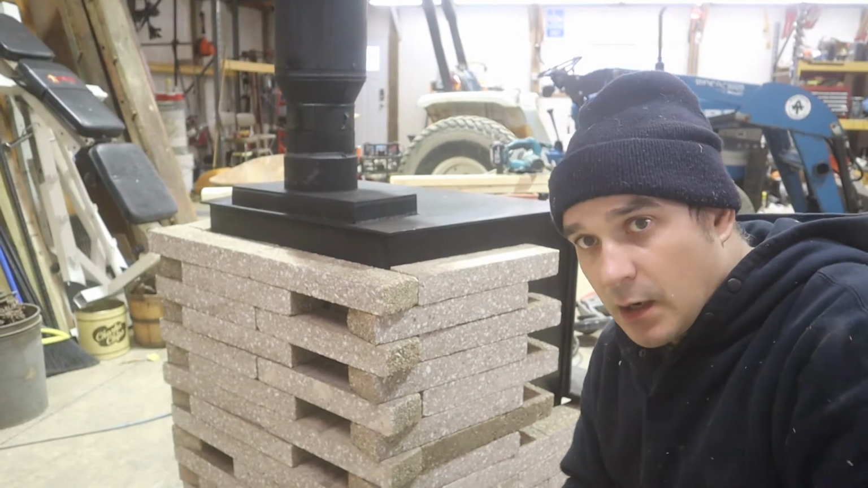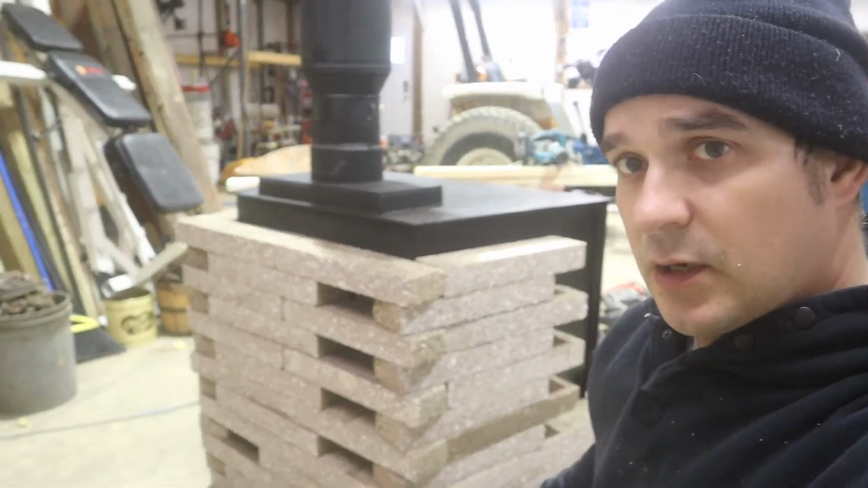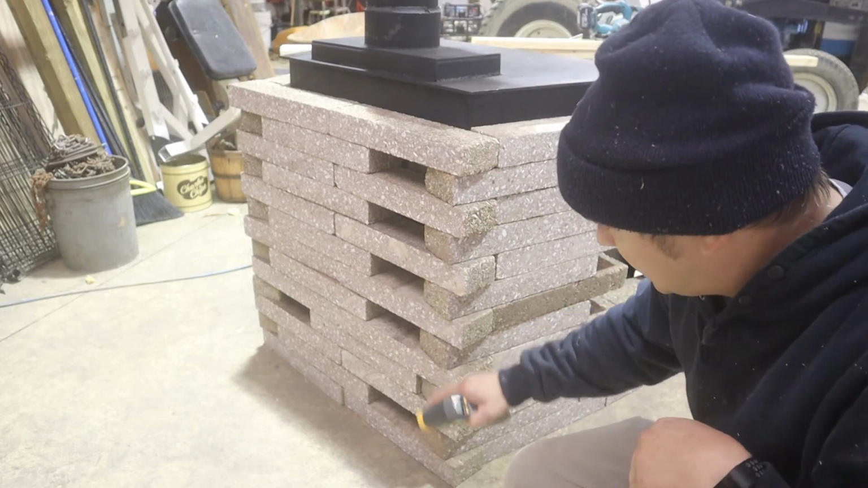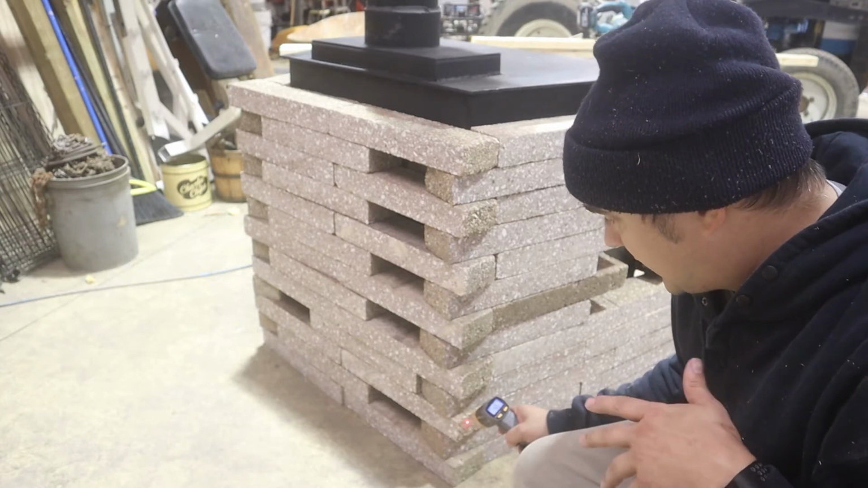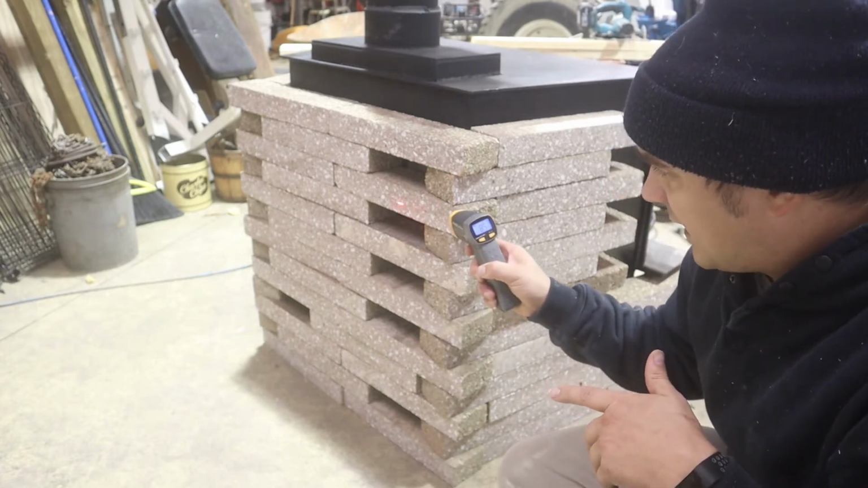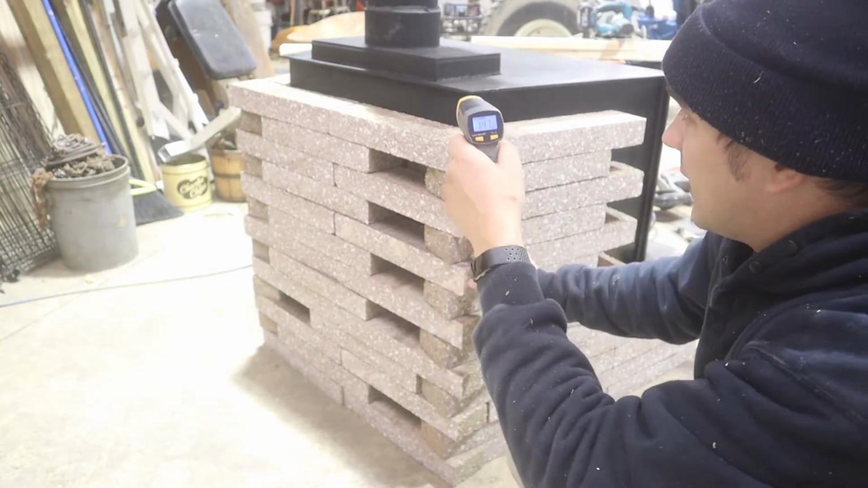All right, now that all these top bricks here are all nice and warm, our fireplace only goes to about here. No, it's sitting on cinder blocks right now, so right there. So down here is still nice and cool. So these ones are still at 46, 50 degrees, but these upper ones now are at 85, and this top one is at 150. So there's some major heat pumping out of this thing.